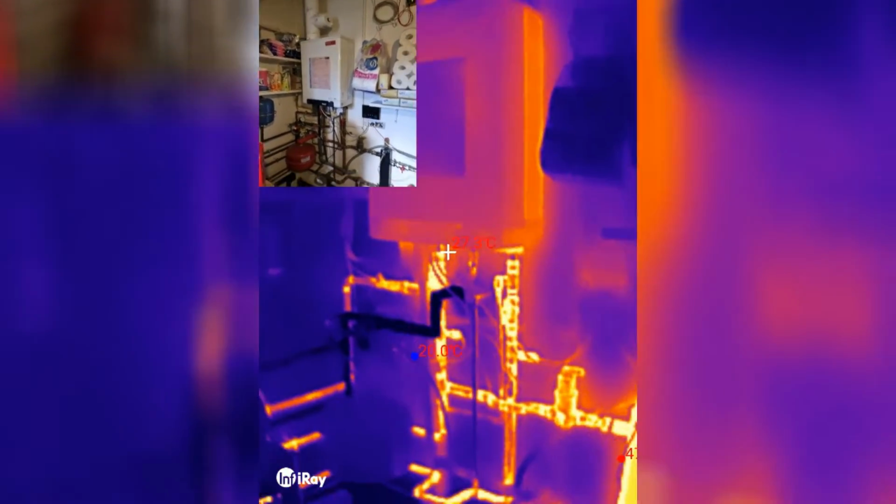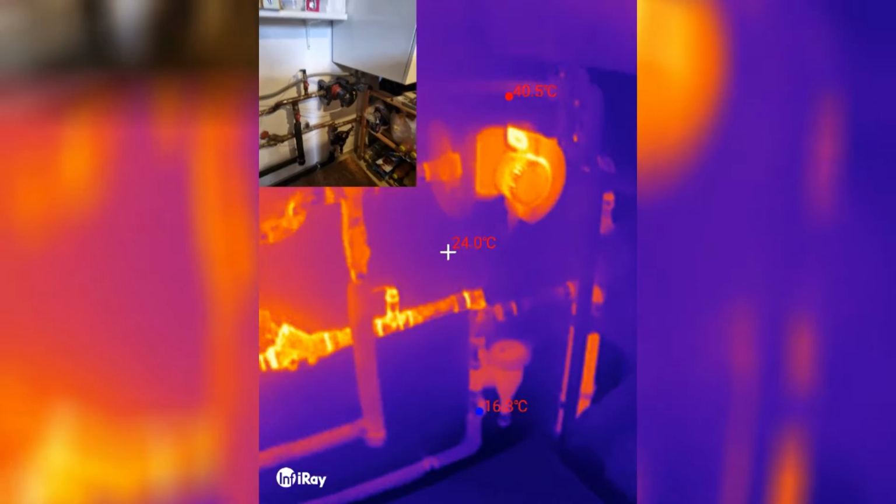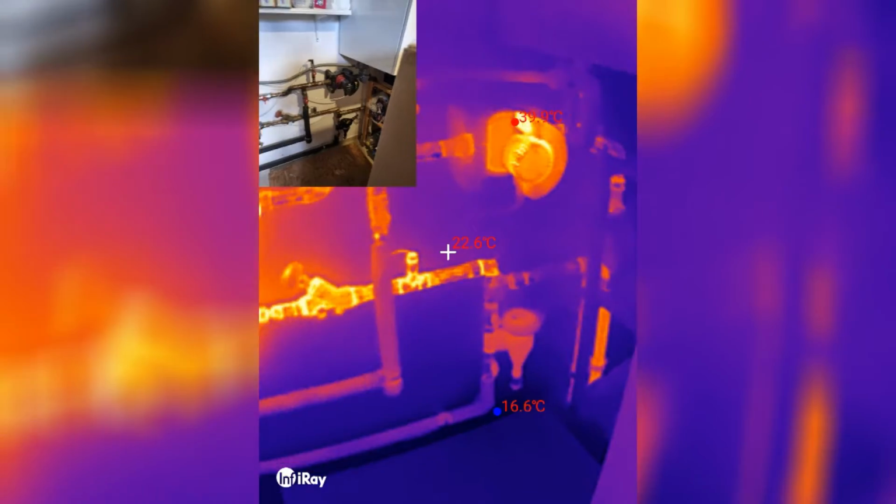But you can see the circulating pump is hot, well, warm, and you can see this down here seems to be the inlet, and the one above is this is the inlet and this is the return. So this goes down to the heat exchanger and to the heat pump.